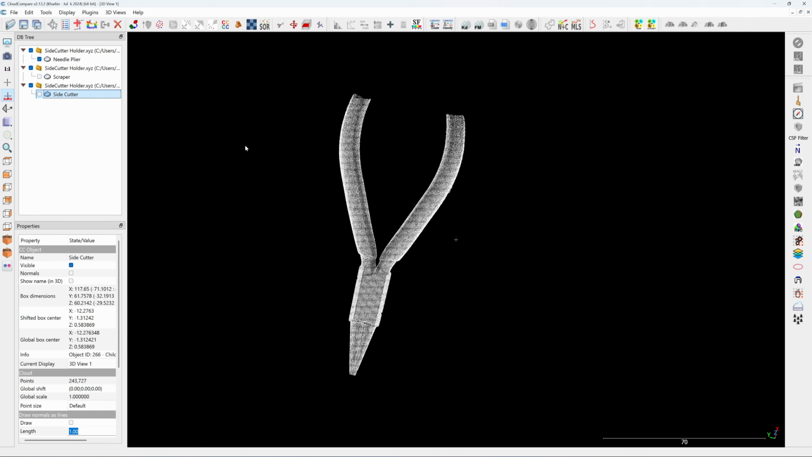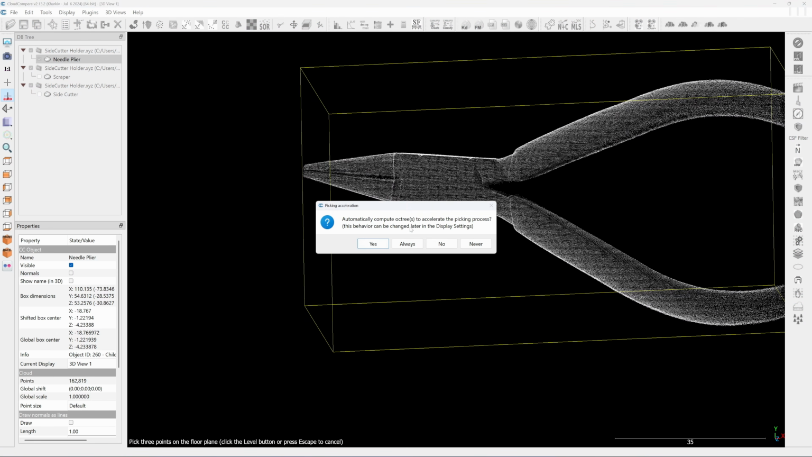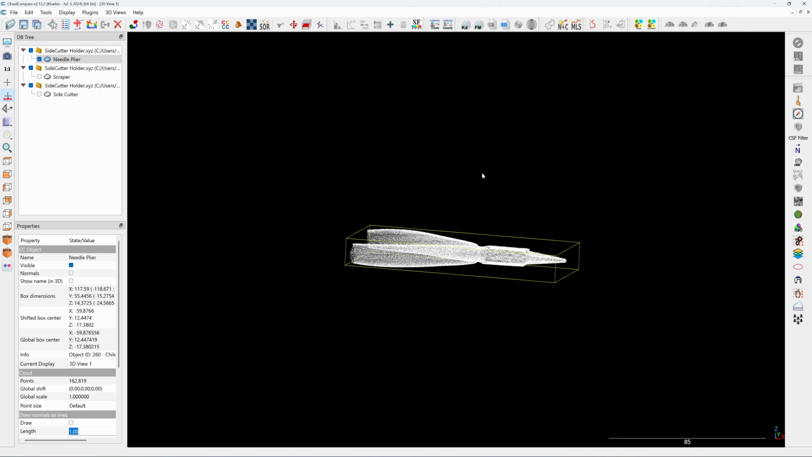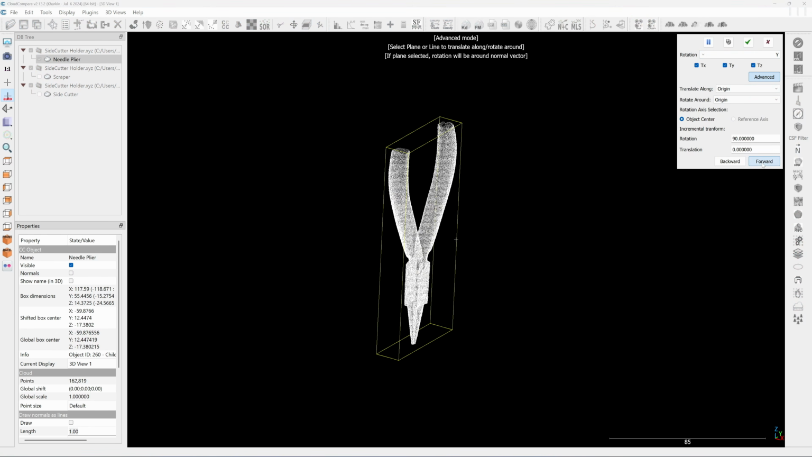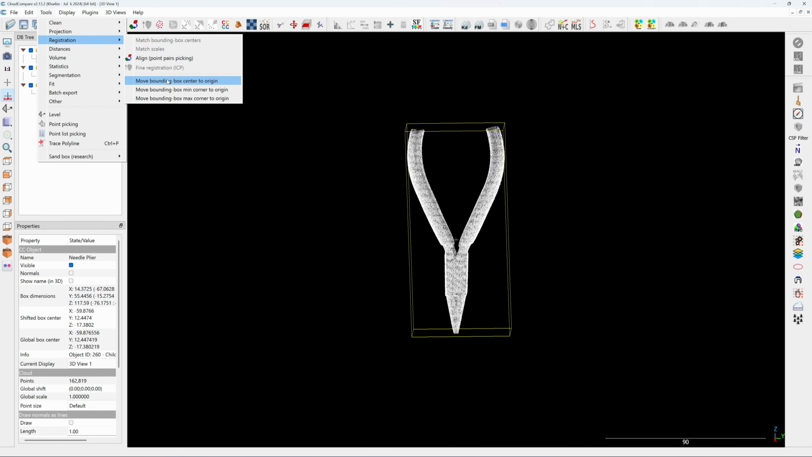Let's start with the needle pliers. Use the pick 3 points to align this. This is a flat plane. I want to align this to the XY plane. So now it's aligned to the XY plane. So I'm going to rotate it along the Y-axis for 90 degrees. So now the handle is pointing toward the Z-axis. Alright, click on the check mark. And then I'm going to move this to the origin point.